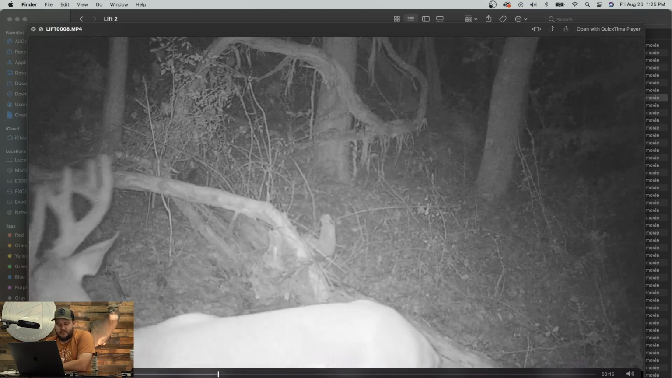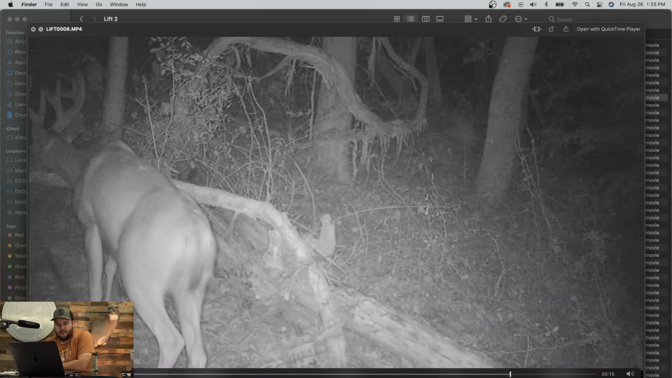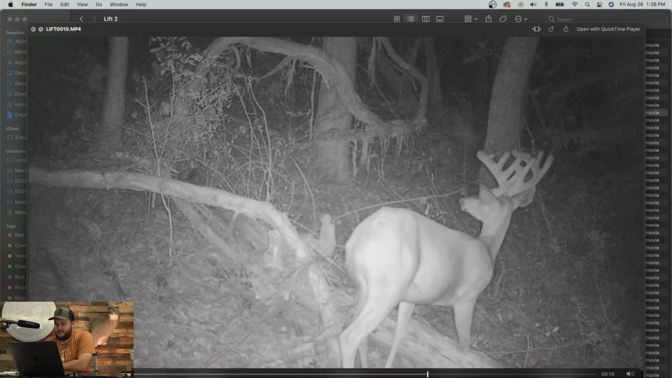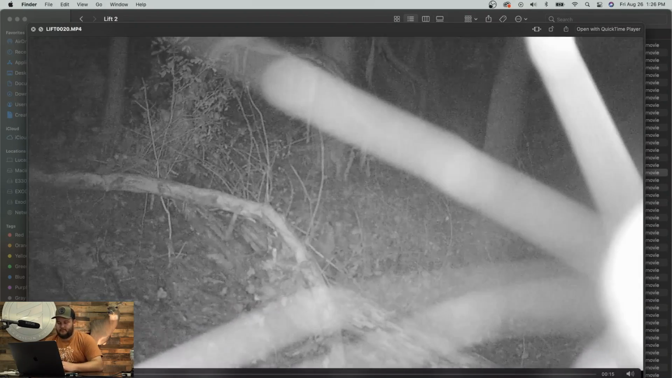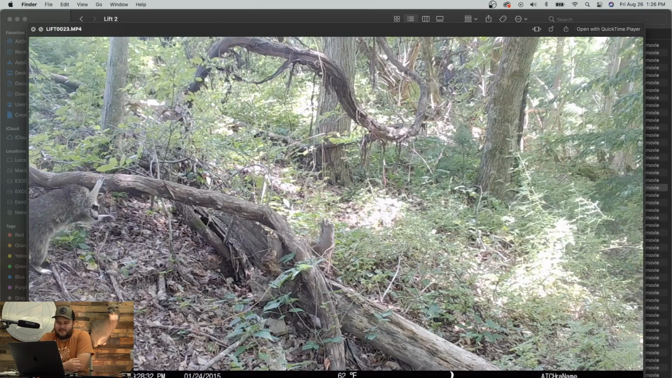So if you notice here, he sees the camera, goes right over to where we walked. He's sniffing that log. We must have brushed against it when we were walking up and over it. Yep, and he decides, nope, I'm not going that way. Another Yodi coming through. Spike. Another frickin' spider.